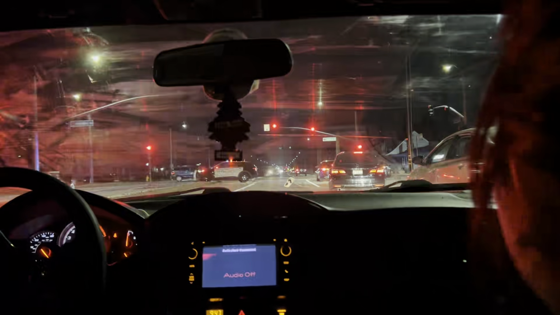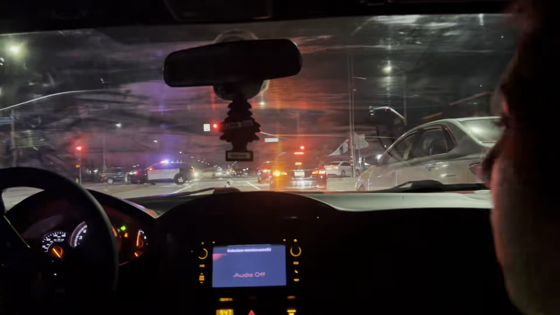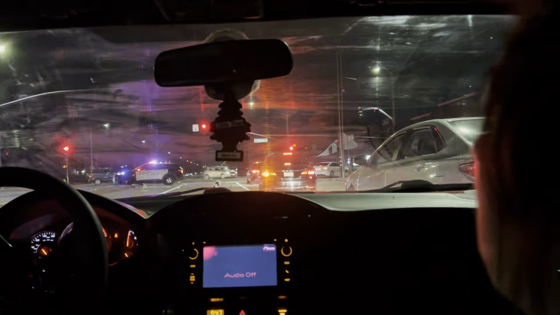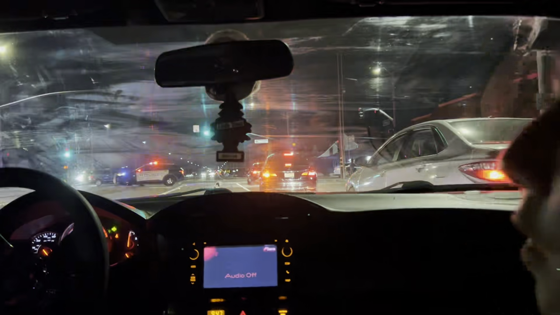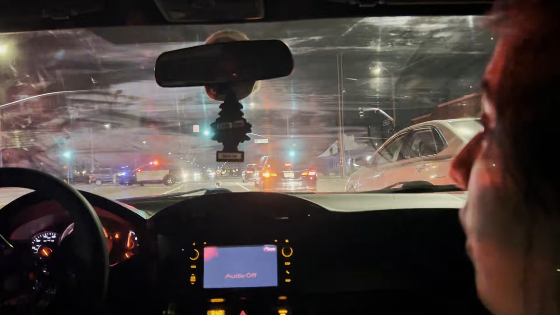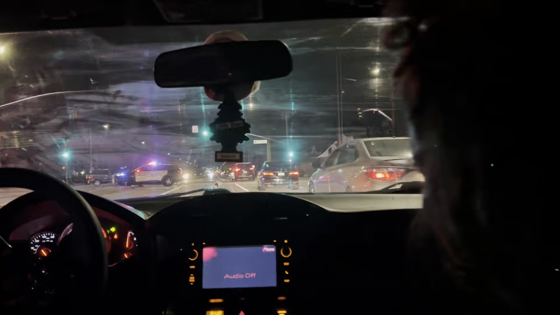Okay then. See, that's what happens. That's what happens. Dang. There's a sign. I don't know if you guys can see. There's a freaking sign on the demolished road. Oh shit. I hope everyone's okay. Go, go.